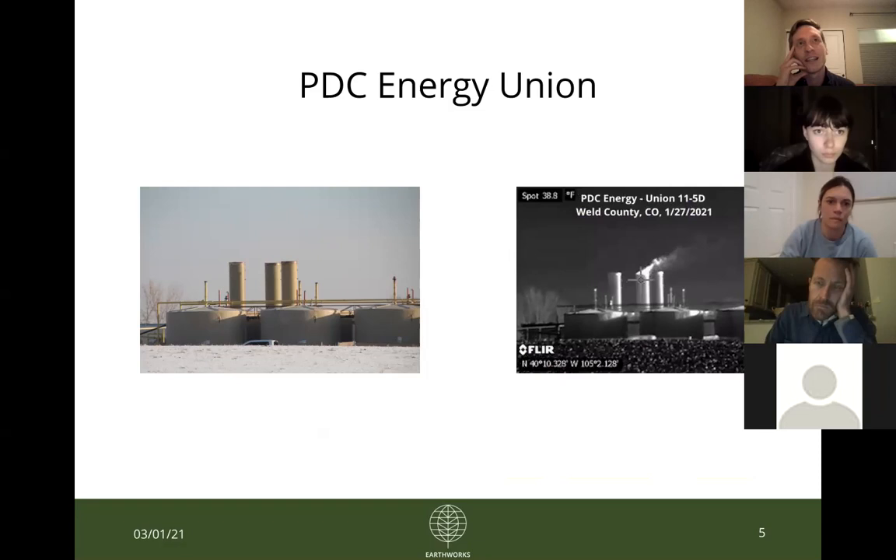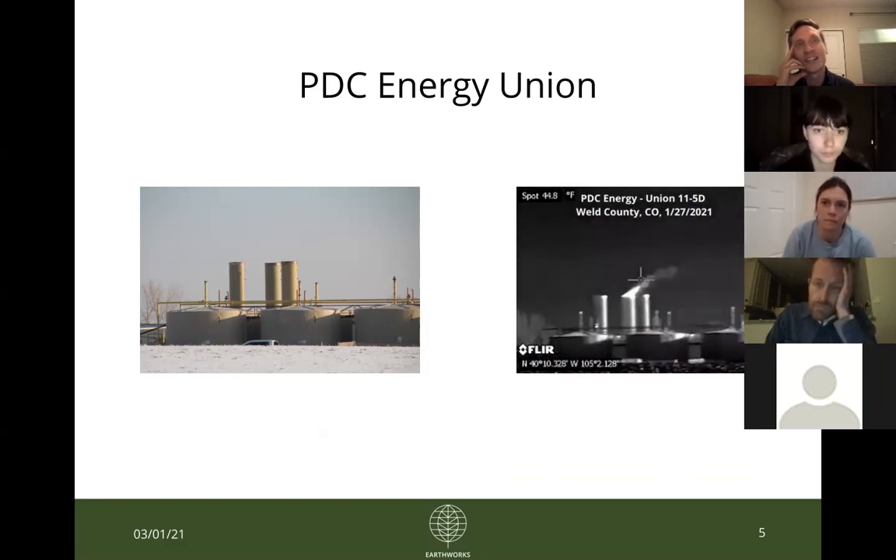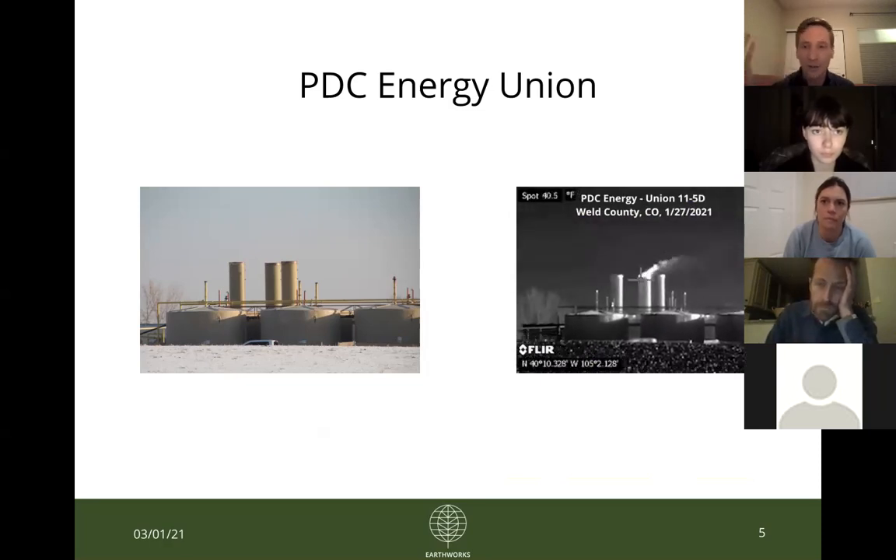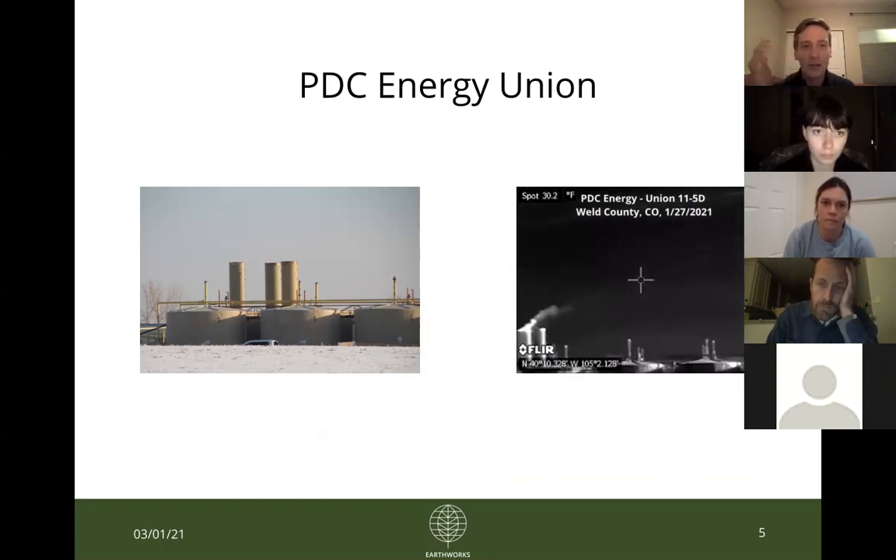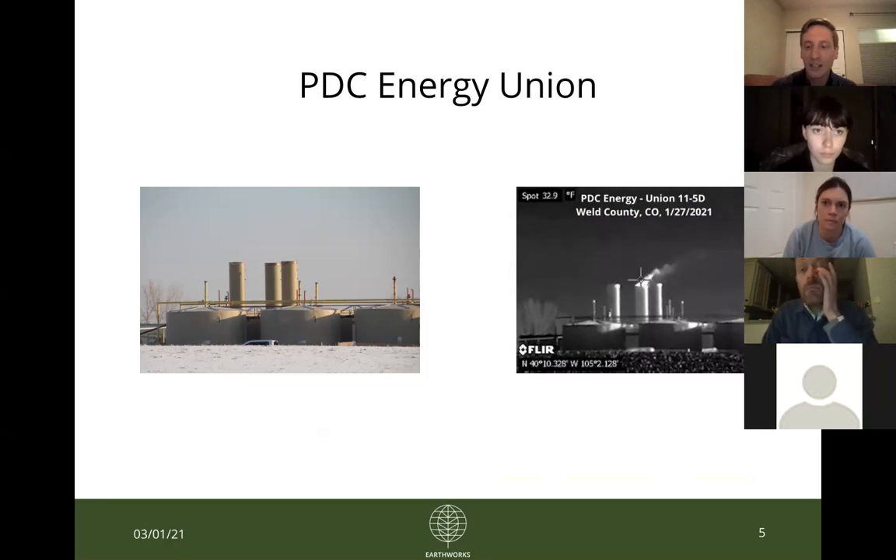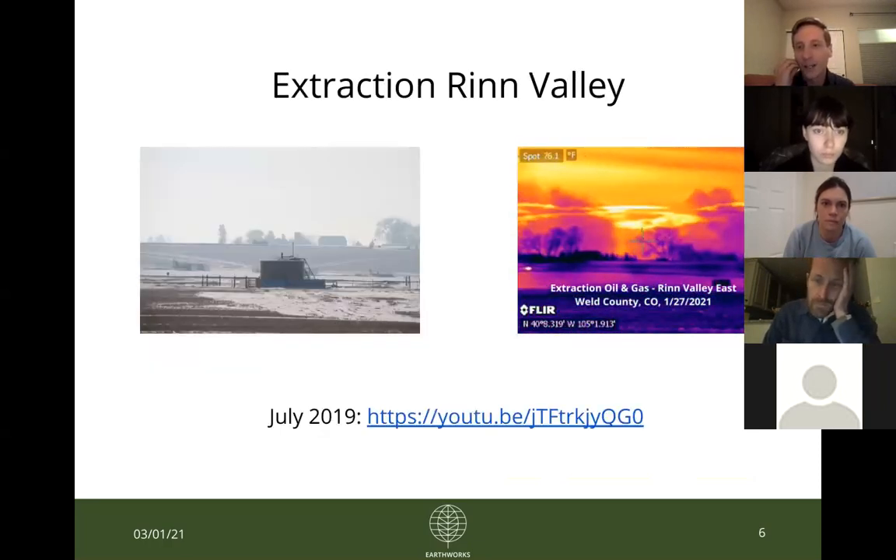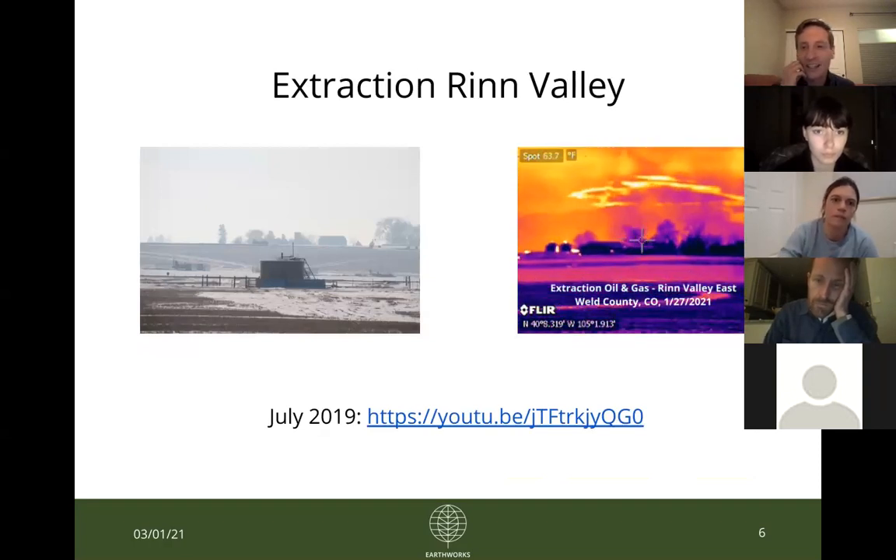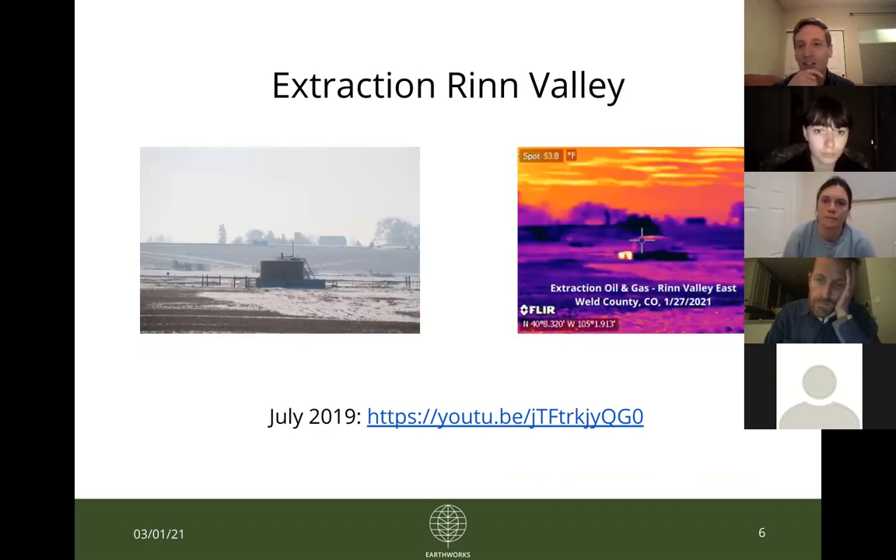It's a pretty good mix, honestly, every time we go out: emissions from flare stacks, emissions from storage tanks that are potentially venting or have broken seals, and emissions from sometimes very random pieces of the infrastructure, because there's so much on a site that any faulty piece of equipment could lead to emissions.